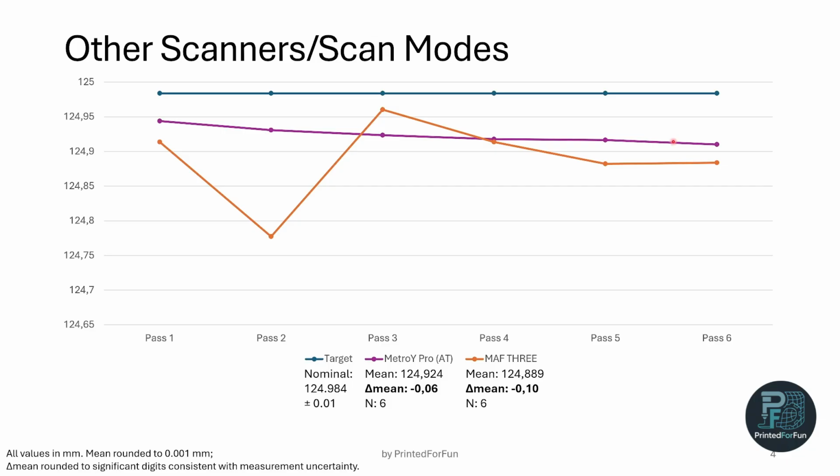So this is the closest comparison of scan process I currently have. And in blue we have the target or the nominal. Let's look at the delta mean. That's, I guess, the most interesting part. With the MetroY 3 we are at minus 0.10 millimeters, and with the MetroY Pro we are at minus 0.06 millimeters. So the MetroY Pro is more accurate.